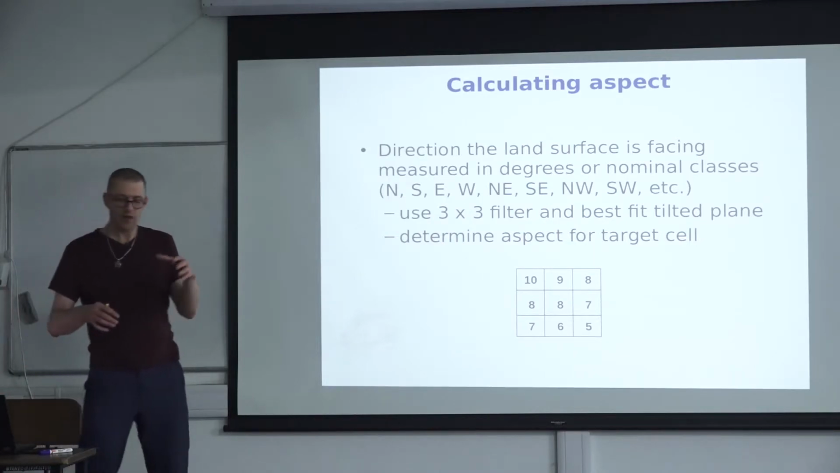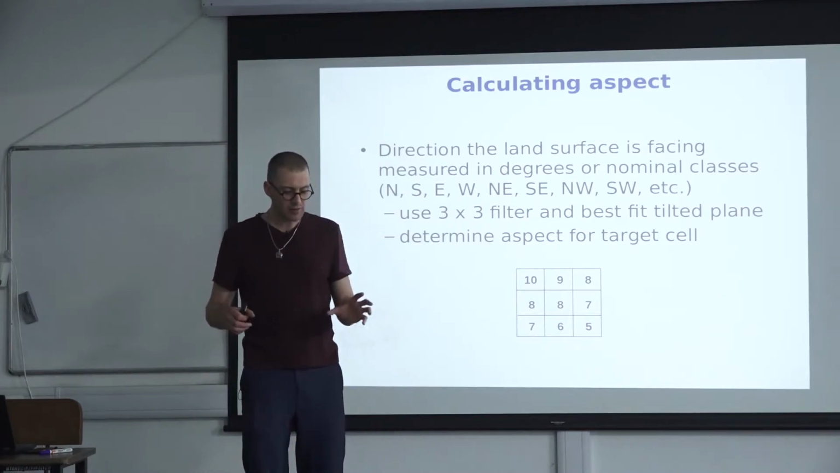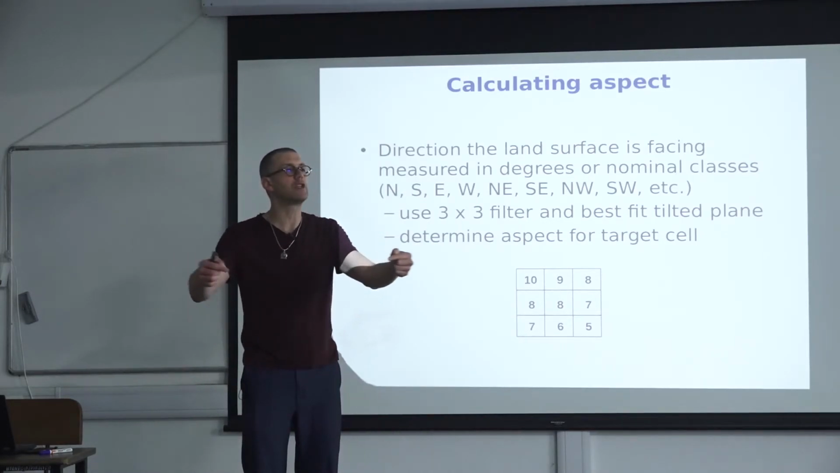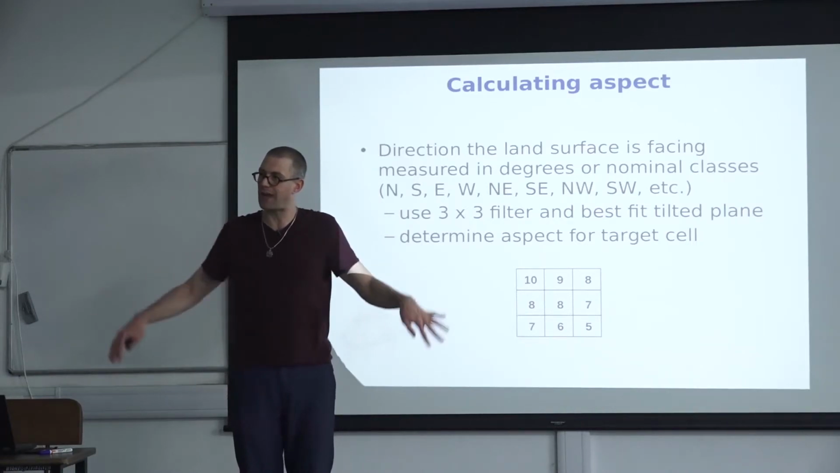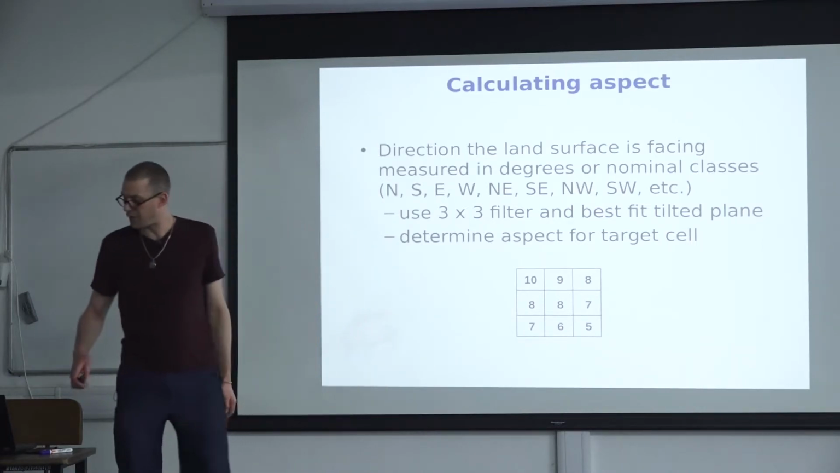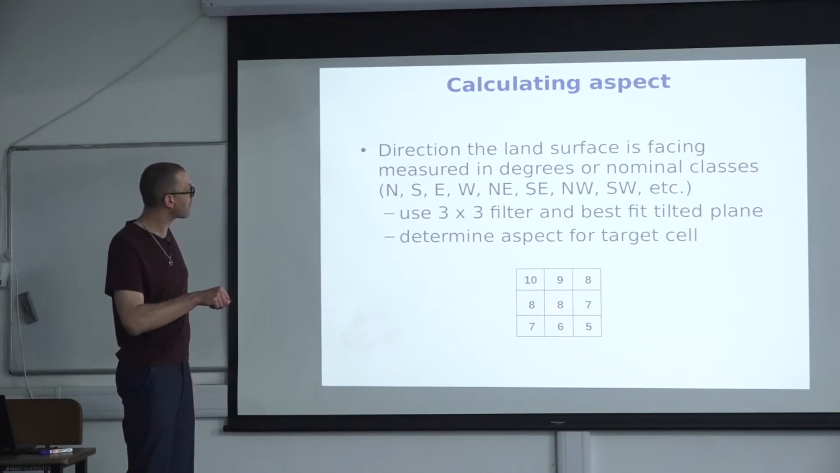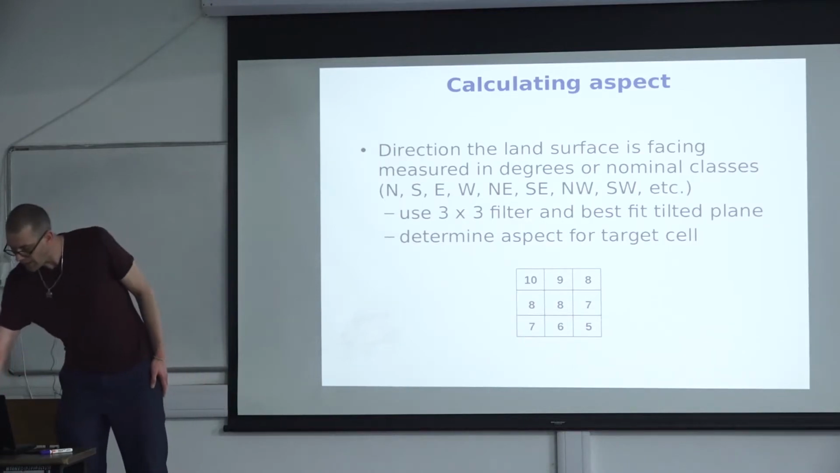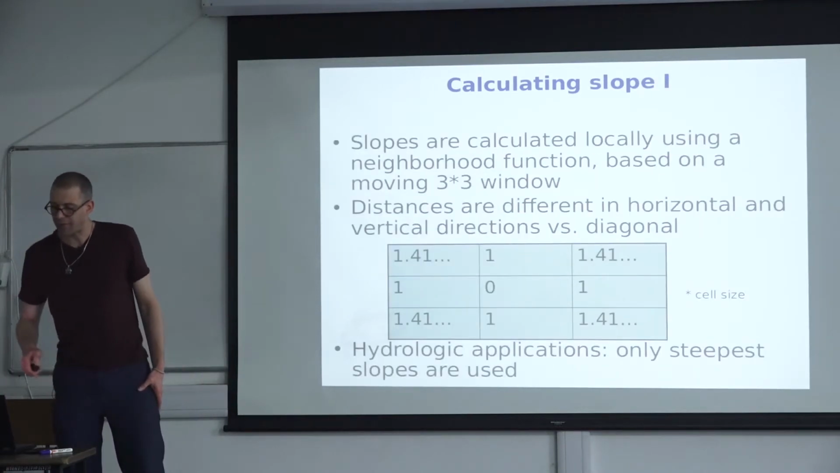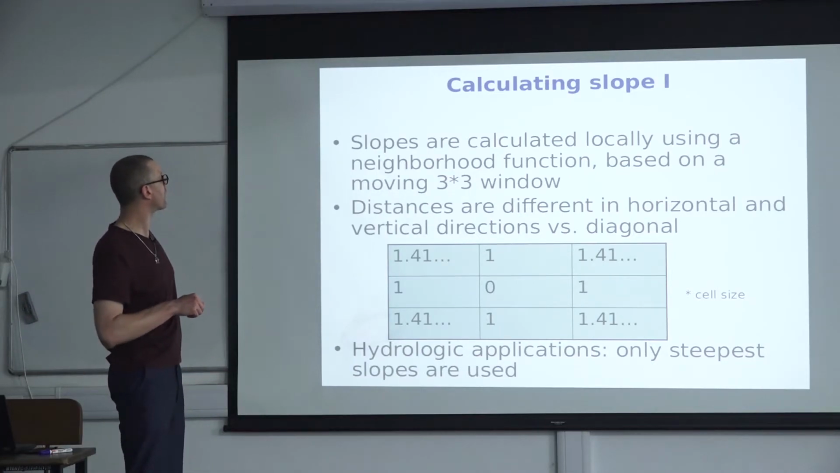But just envision that in order to determine the direction that a terrain is facing, you always need to know the neighborhood. It's not a single grid cell, you need to know the neighborhood. And if you know the neighborhood, you would put the aspect value only in the center, right? How about slope? Slope is doing the same. It's using a 3x3 moving window.